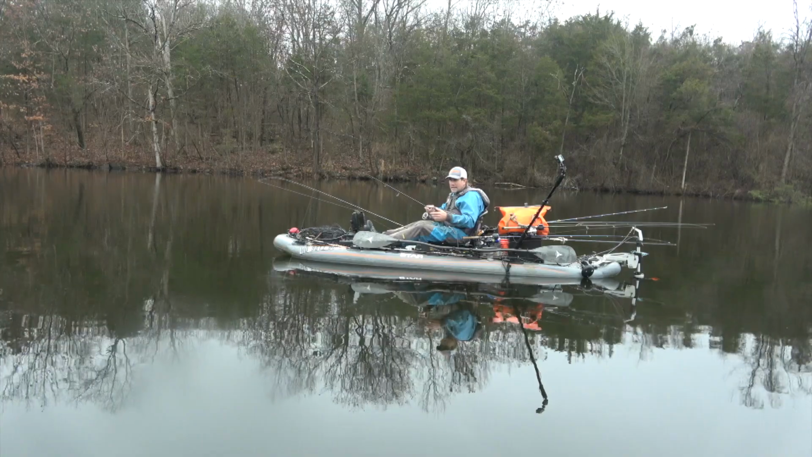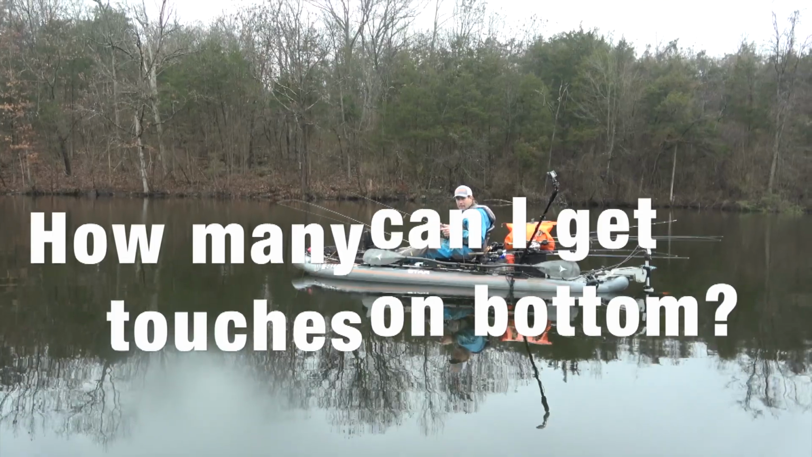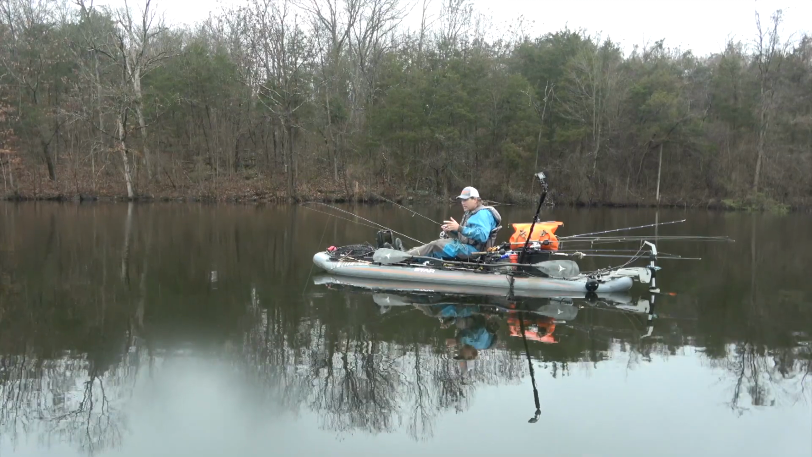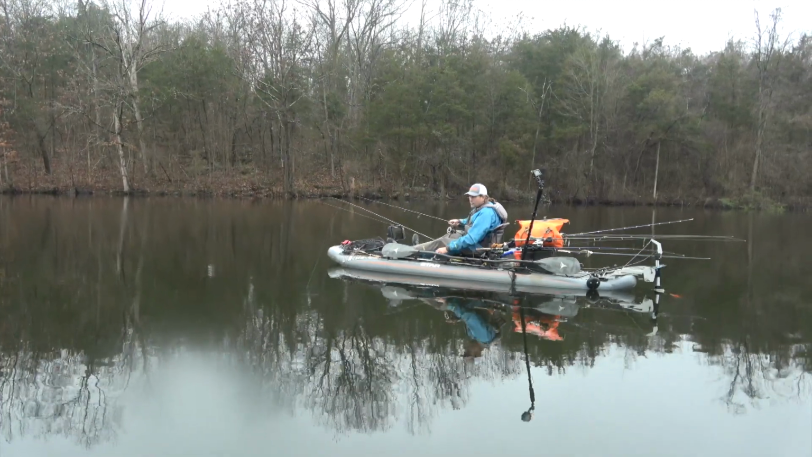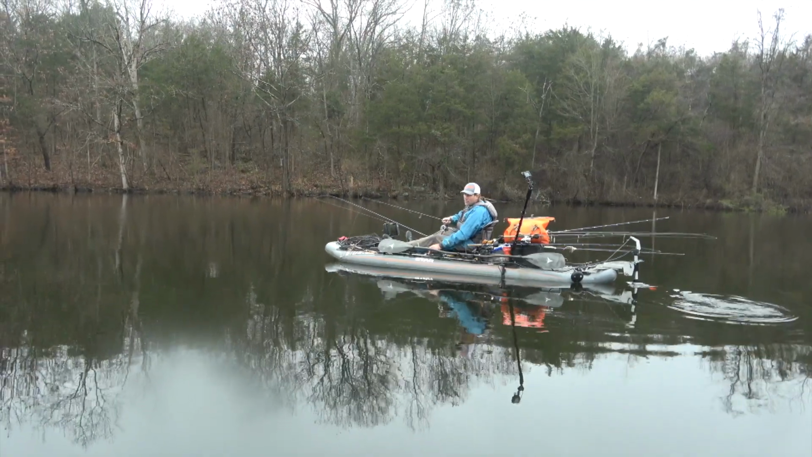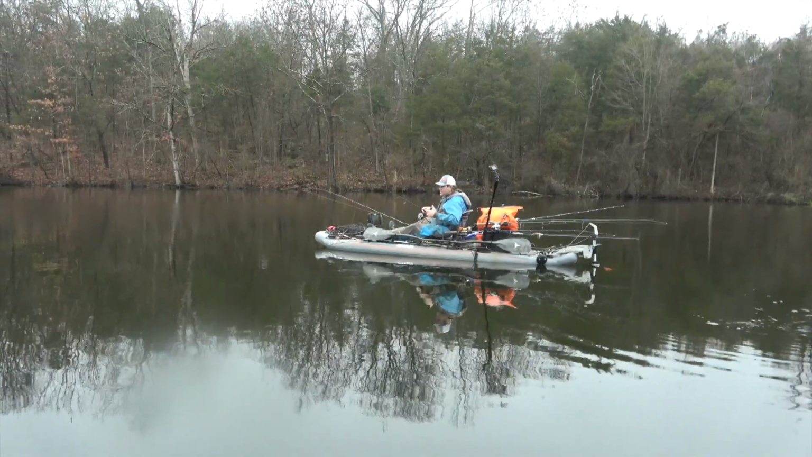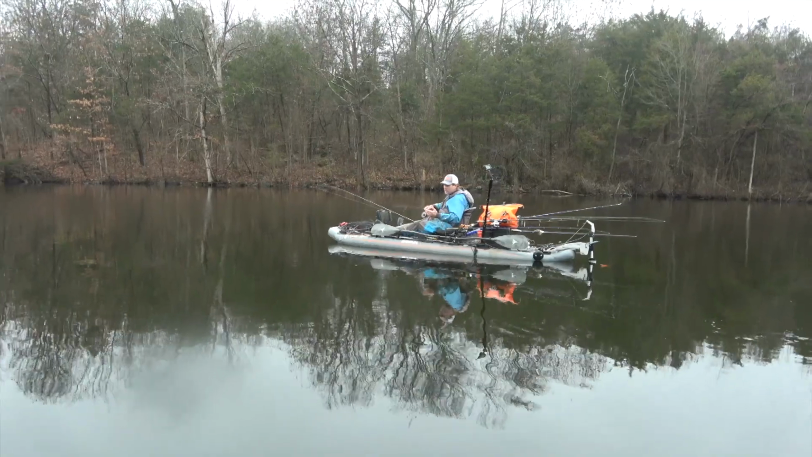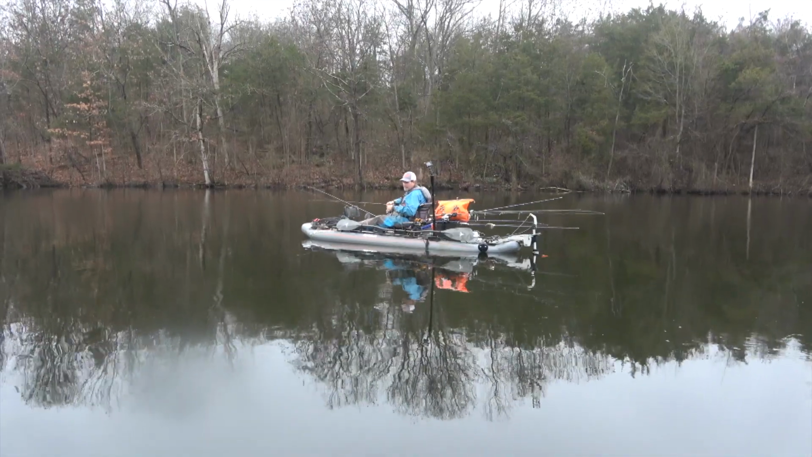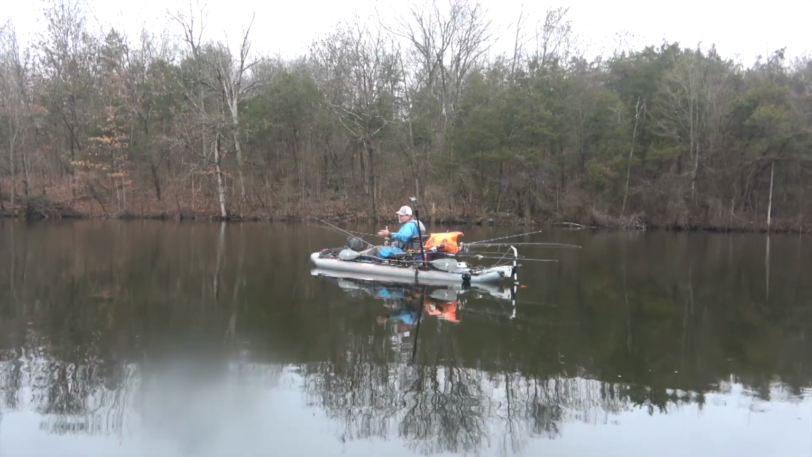And on most days I'm just trying to focus on how many touches I can get on bottom, how many times I can let that metal clang on a rocky bottom. For the most part, you'll get one or two here and there, but there'll be a half-hour window where you can catch like 10 or 15 fish where they just turn on. You just got to be in the right spot when that happens. And the right spot has been these longer points that come out into deeper water that are close to those shad balls, usually near a channel nearby.